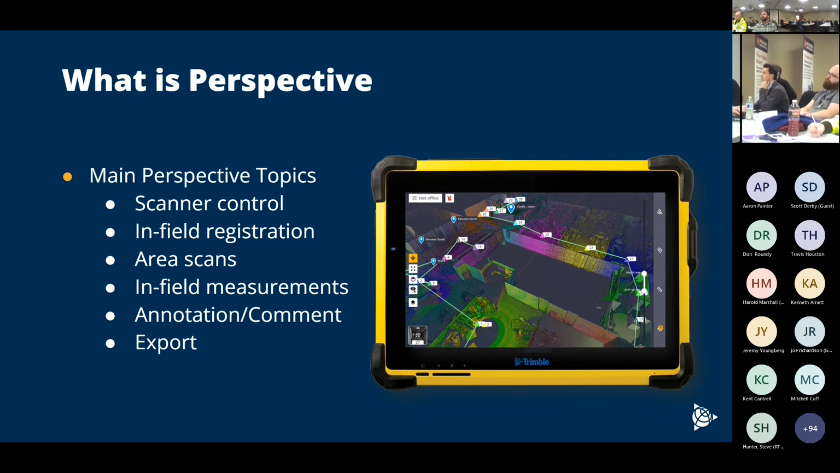Again, we can control all that through Perspective. We can run Perspective either through Wi-Fi or cabled up to the scanner itself. Perspective gives us in-field registration, so it gives us a lot of confidence about the data that we've collected, right? Knowing that we can leave our project site having collected the necessary data to meet the requirements of that.